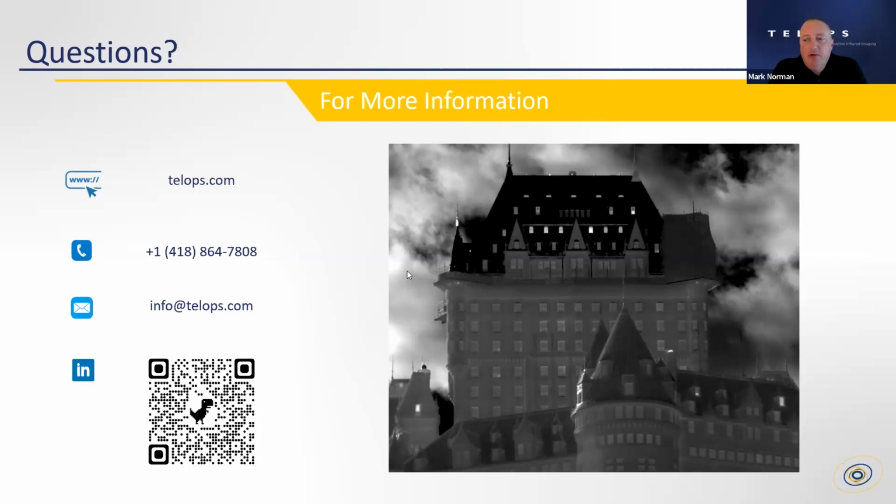Question is, do we evaluate methane by absorption or emission? Another good question. Absorption and emission are two phenomena which occur in materials in the atmosphere. And it really depends on the background and the temperature of the background relative to the temperature of the gas. If the gas is colder than the background, we see absorption.